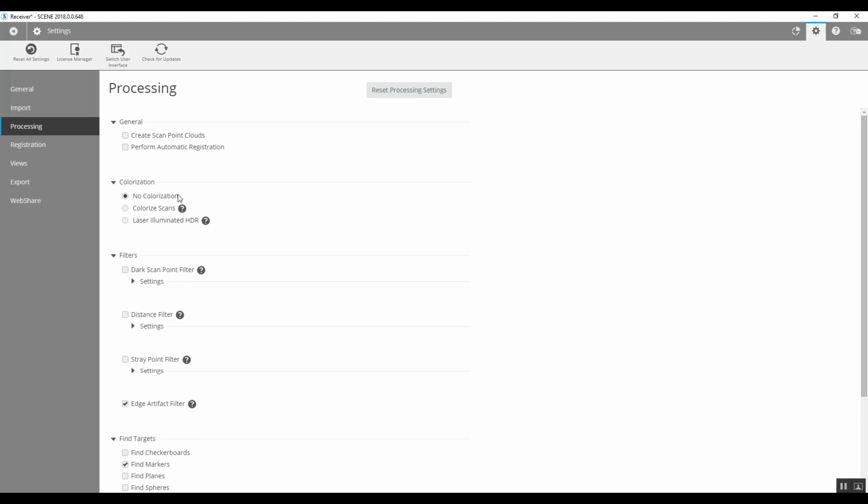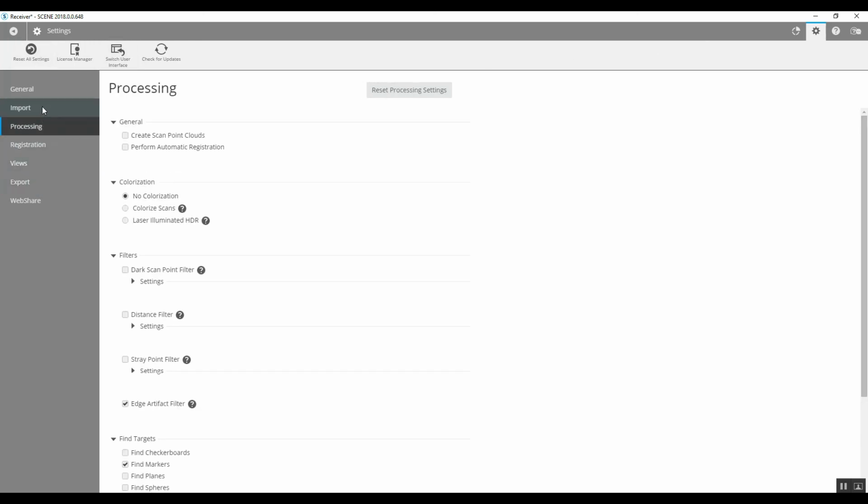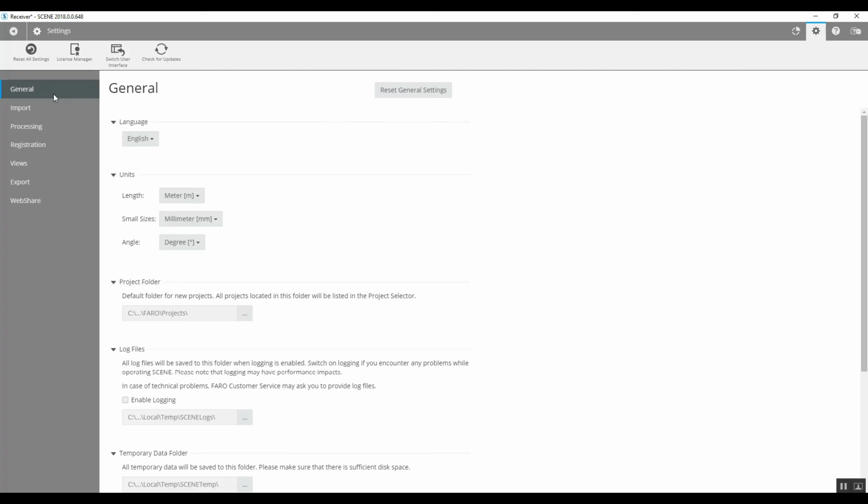Here are just a few things that you're going to run into when you start using the SCENE software. Again, you're in settings and you can go through different options in here. The more you use the software, the more you'll find things that you want to customize to what you, as an individual or as a business, are looking to do with your projects.